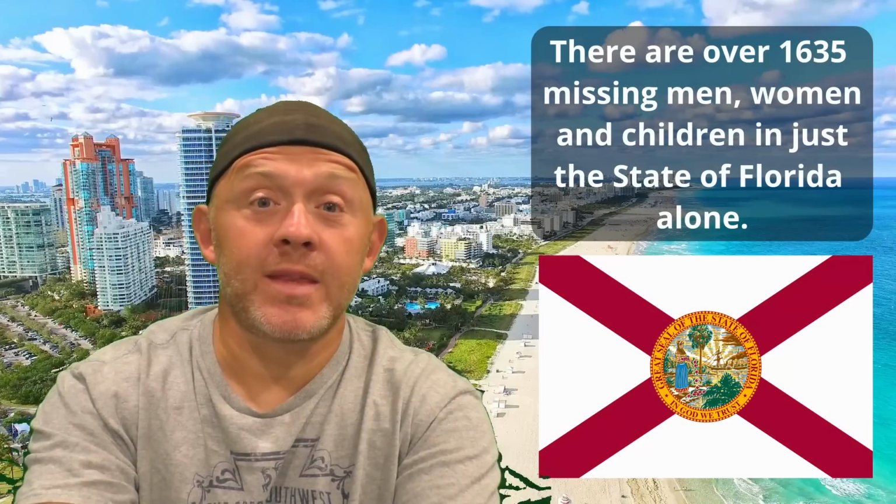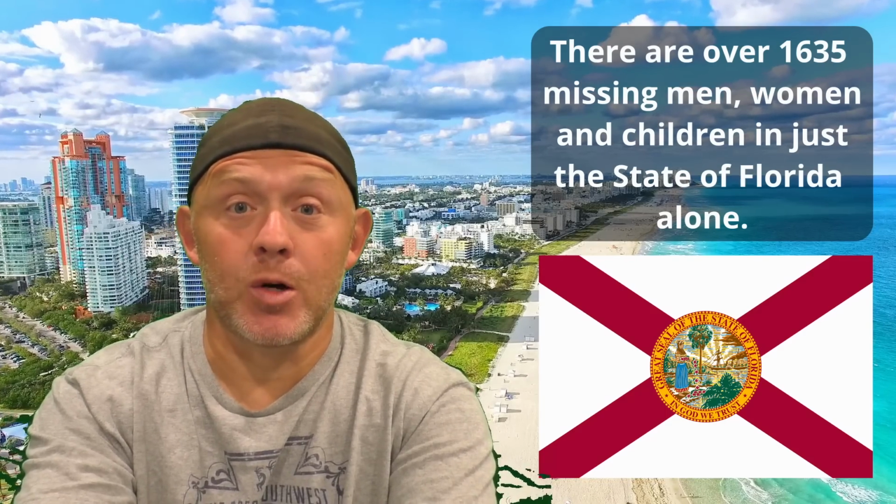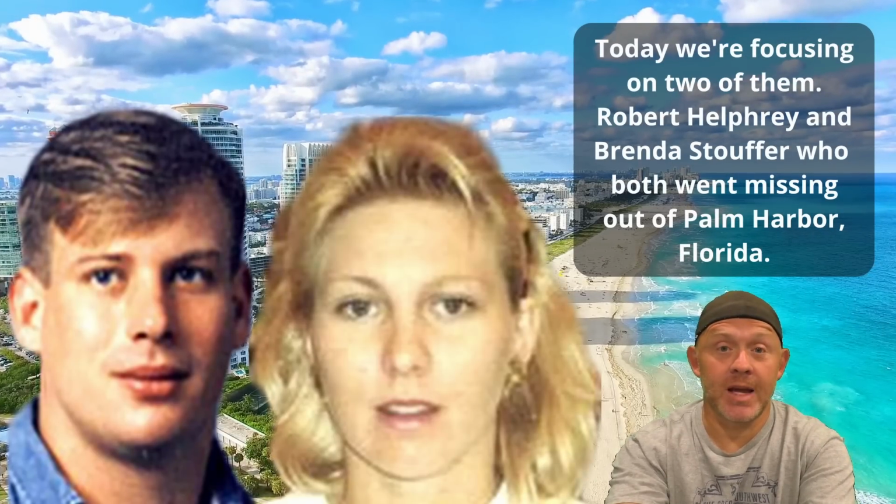There are over 1,635 men, women, and children missing in the state of Florida alone. Today we're focusing on two of them, Robert Helphrey and Brenda Stouffer, who both went missing out of Palm Harbor, Florida.